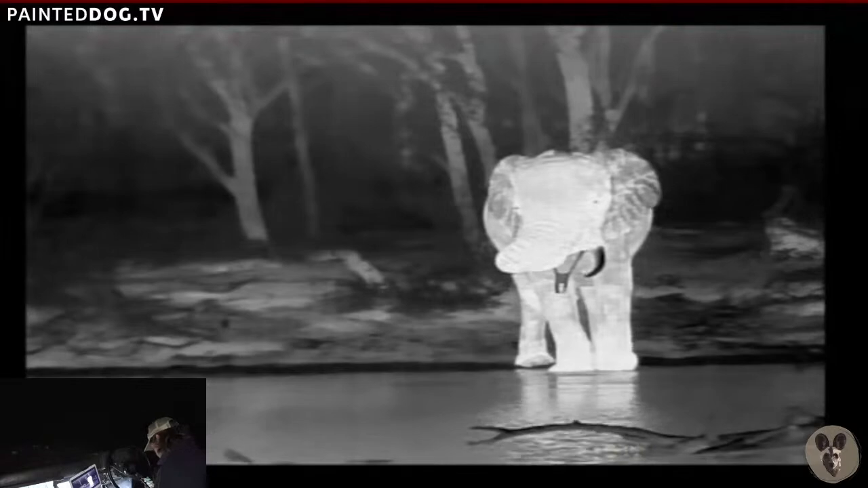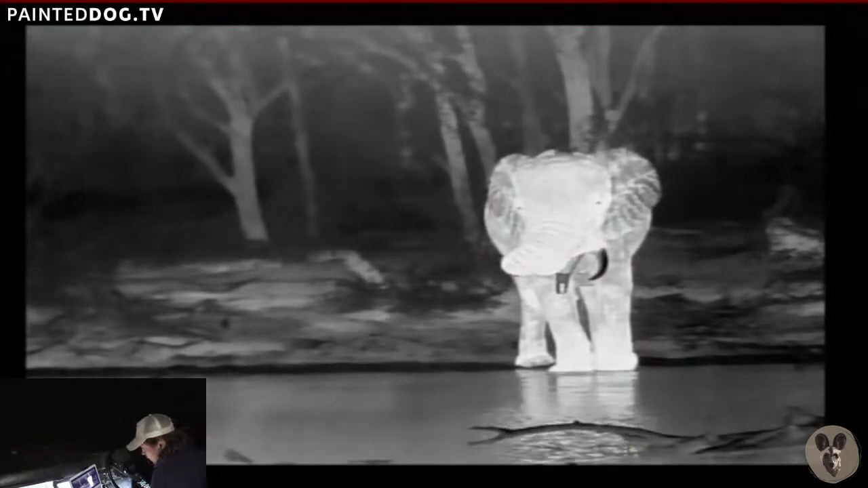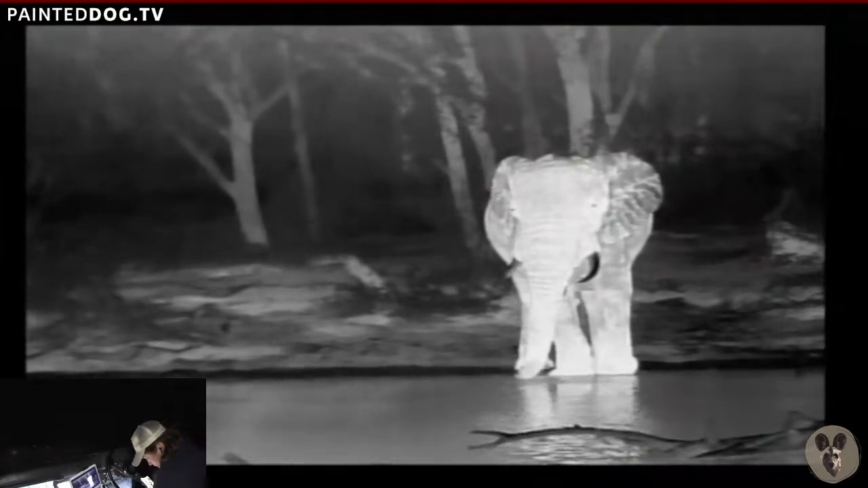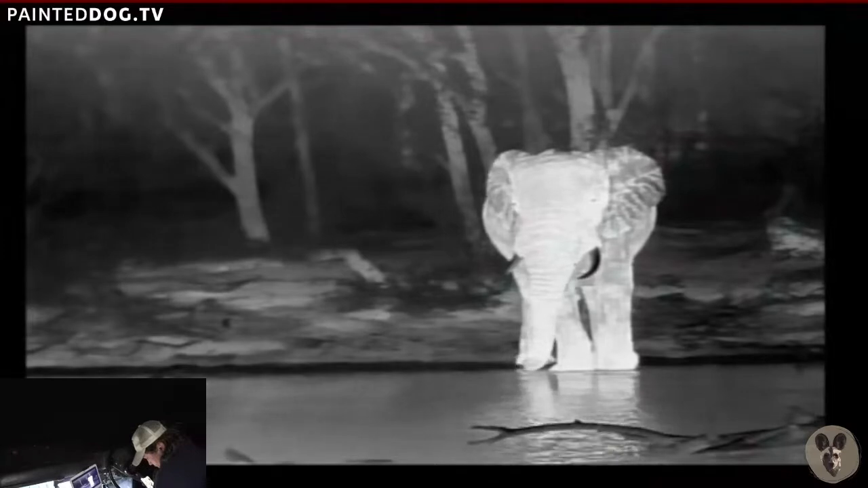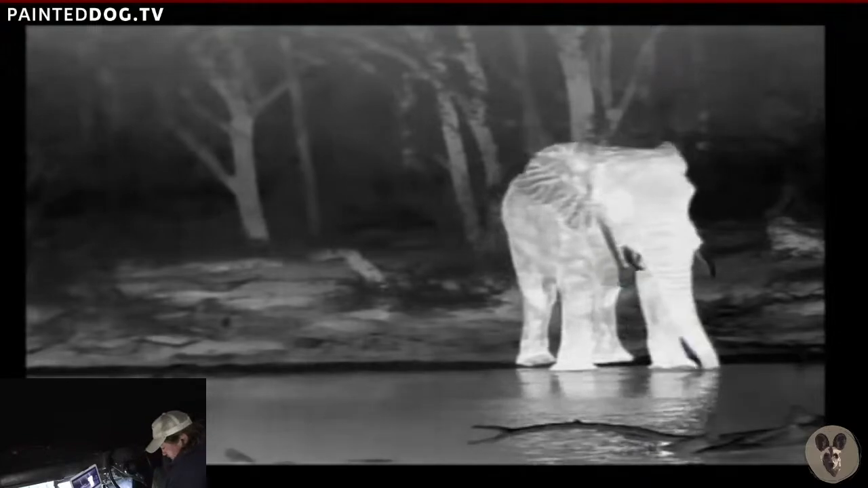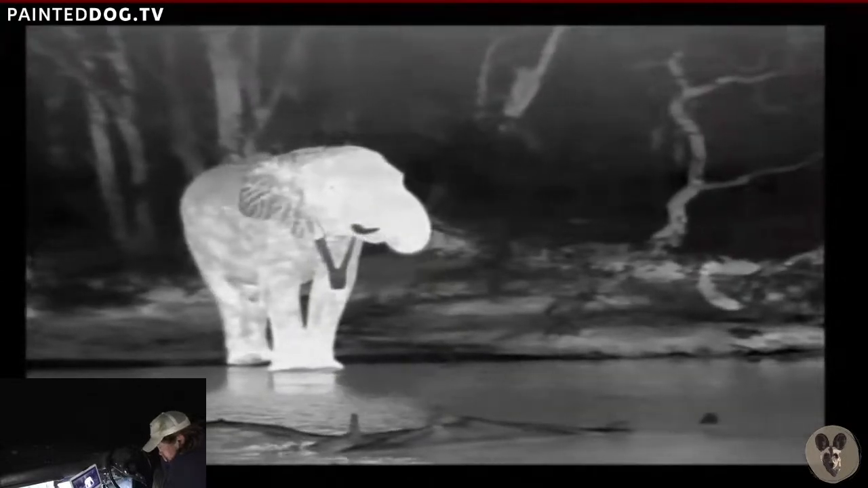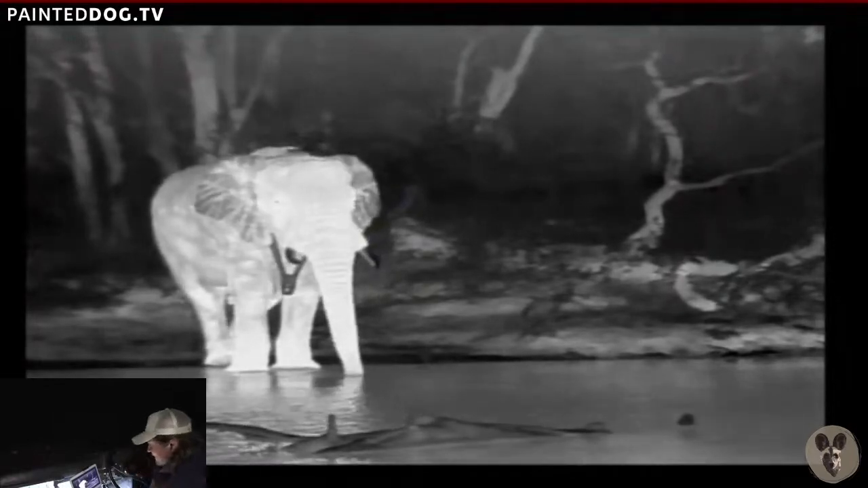And obviously you can see how hot their trunk is, all the muscles constantly working, and how cold the ivory is, obviously. No blood vessels inside the ivory. You can see how his toes have got a bit darker when he lifts his leg.